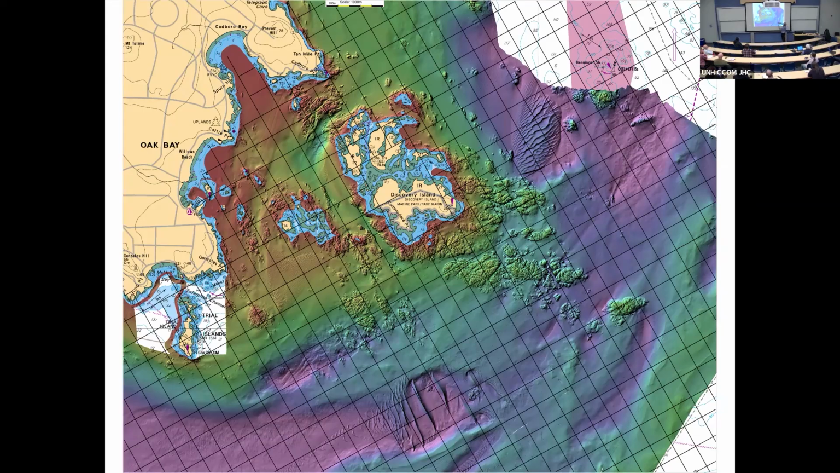So the model is forced by the atmosphere: the solar radiation, the cloud cover, the humidity, the air temperature, the wind speeds and directions. And it's also forced by the freshwater inputs of all the rivers in both Washington State and British Columbia. But the whole thing is forced on the model. It's got 41 layers. The upper 10 layers are between 1 and 2 meters thick. They're really focused on looking at the river plumes.